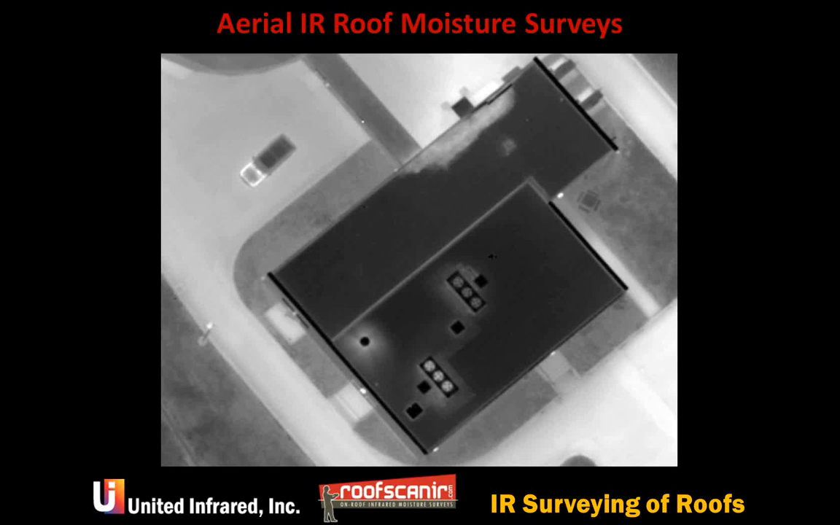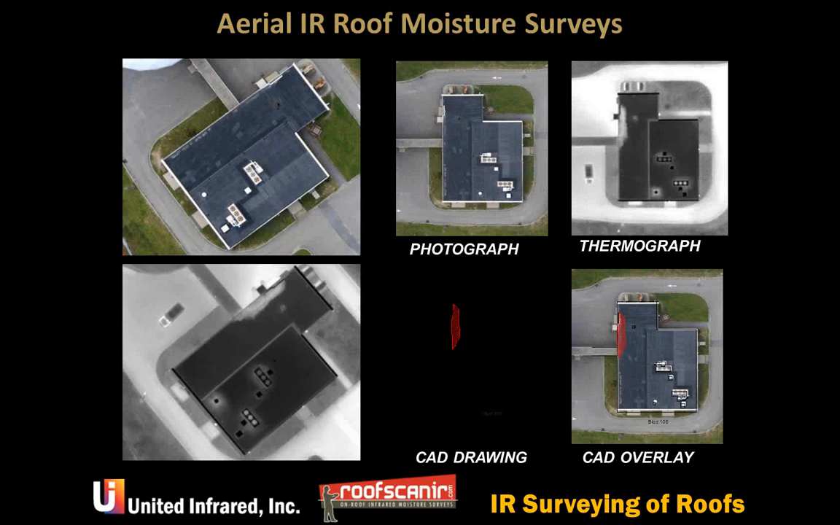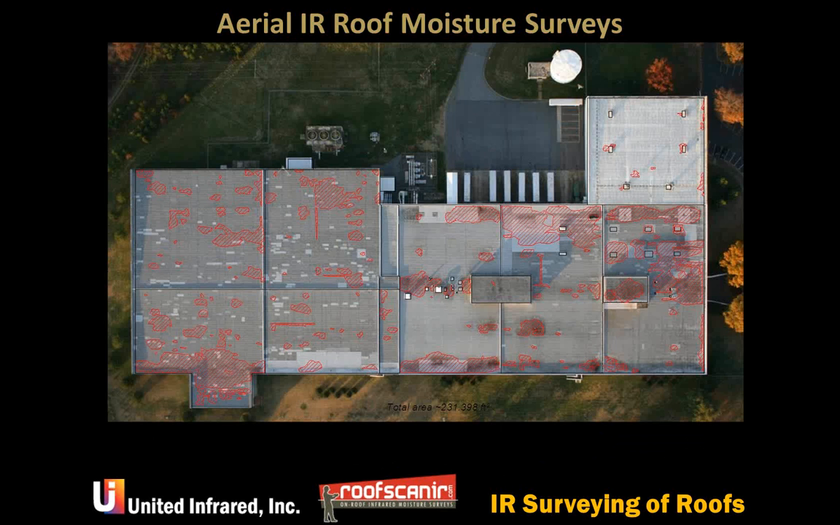The idea is that you're looking straight down onto the roof, perfect enough to be able to delineate those areas and mark them on an overlay between the photo and the infrared, and mark those up on a CAD drawing.